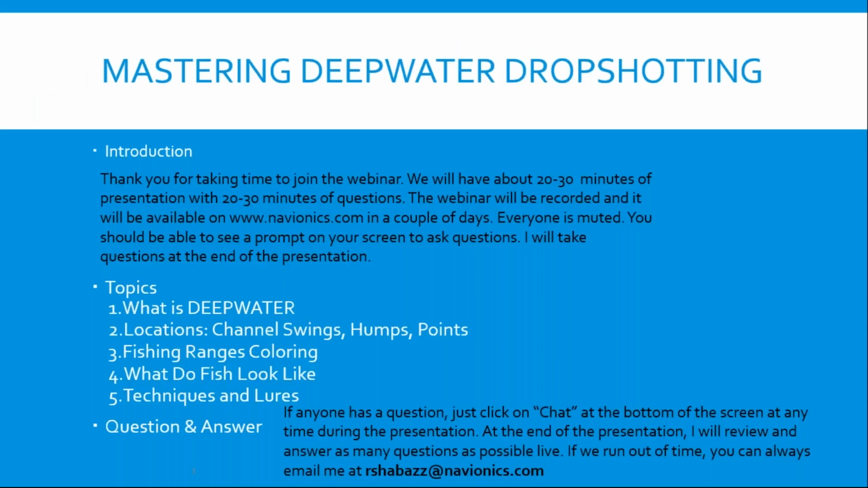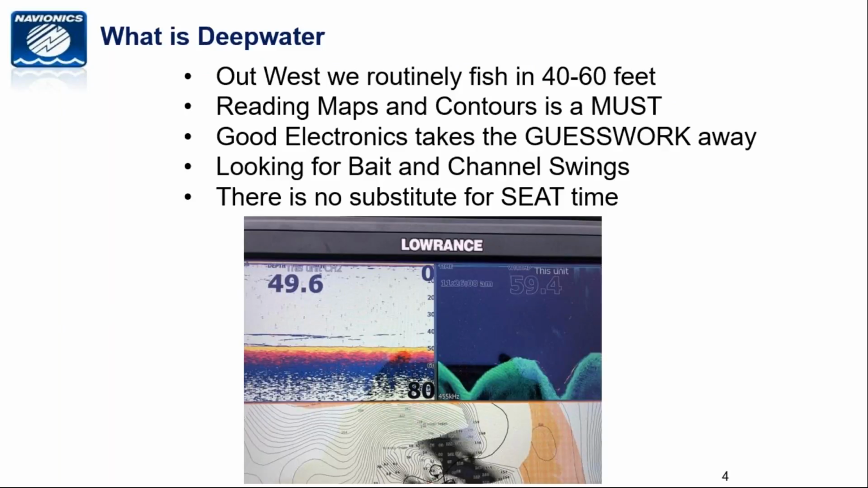Let me go through all the slides one more time. Right, so this is a slide of a hump out in 49 feet of water. These are spotted bass schooled up. This is what they look like on the fish reveal, and this is the mapping.